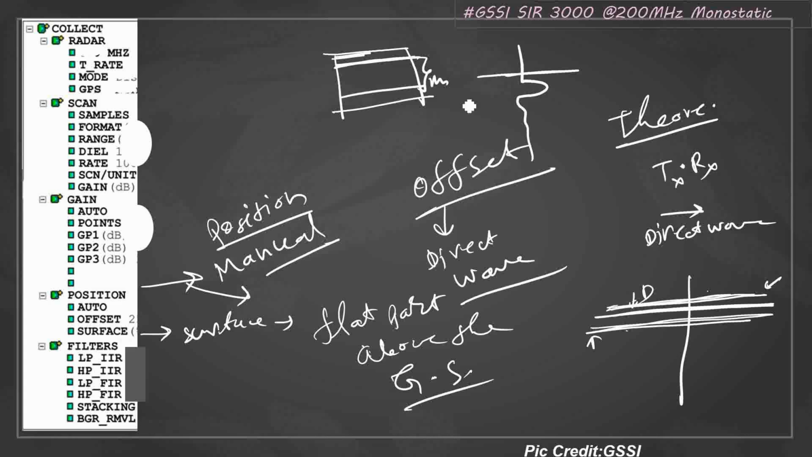Later you can do the time zero condition. So in offset, you generally do the time zero, or you consider the time zero condition. You can do that time zero condition in the software. And I suggest you take just above this first break. Okay, so I think the position part is clear.